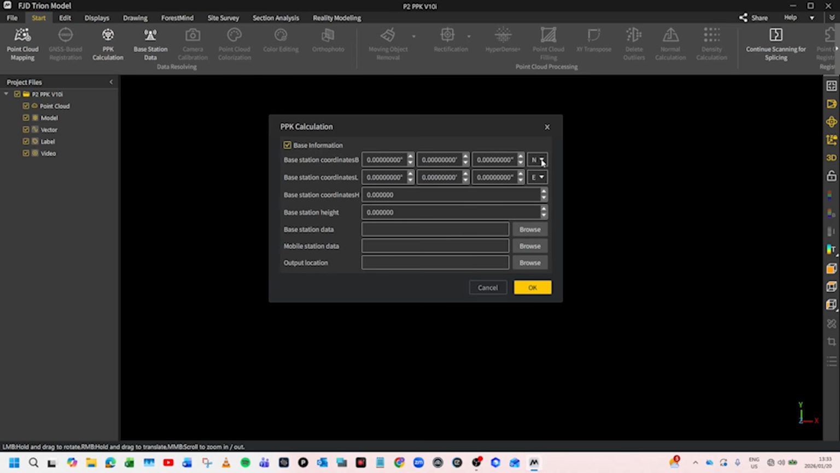We will key in the coordinates of where the base was set up. We will also key in the ellipsoidal height of the point. Then we will key in the base station height. This is the height at which the receiver was set up above the known point.